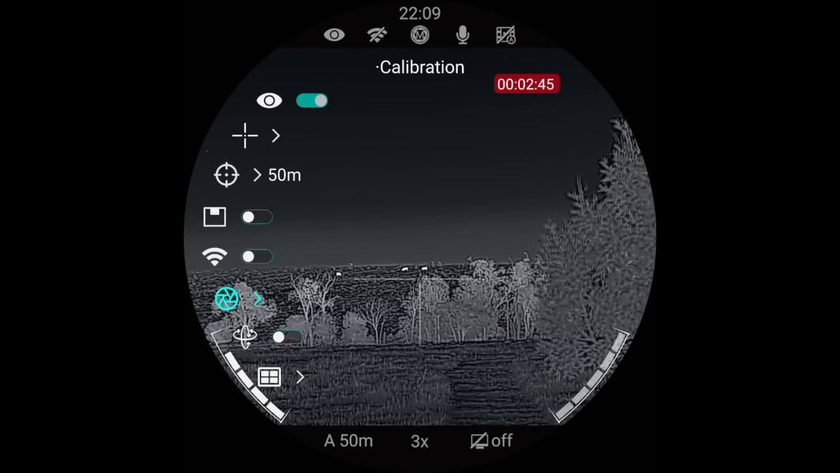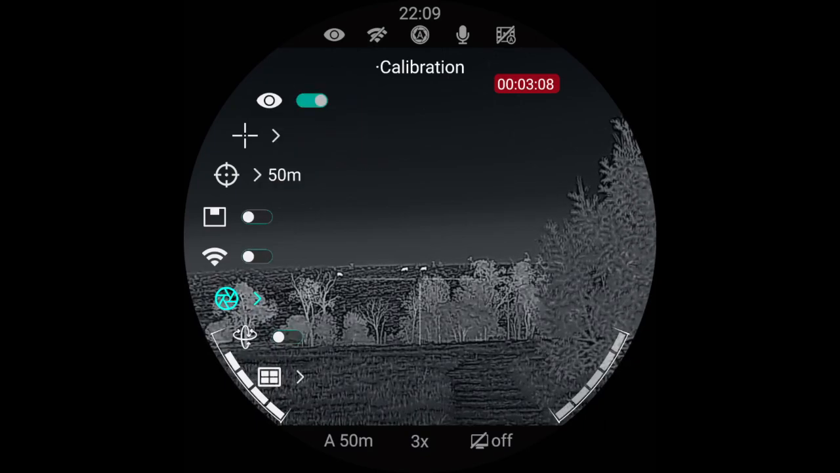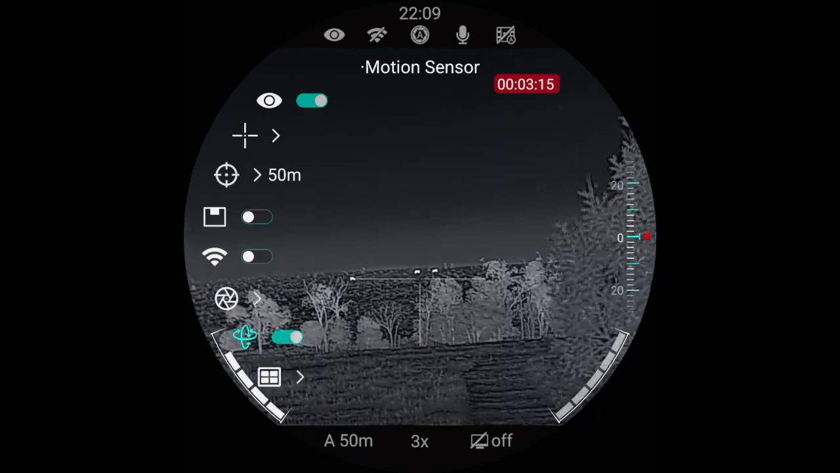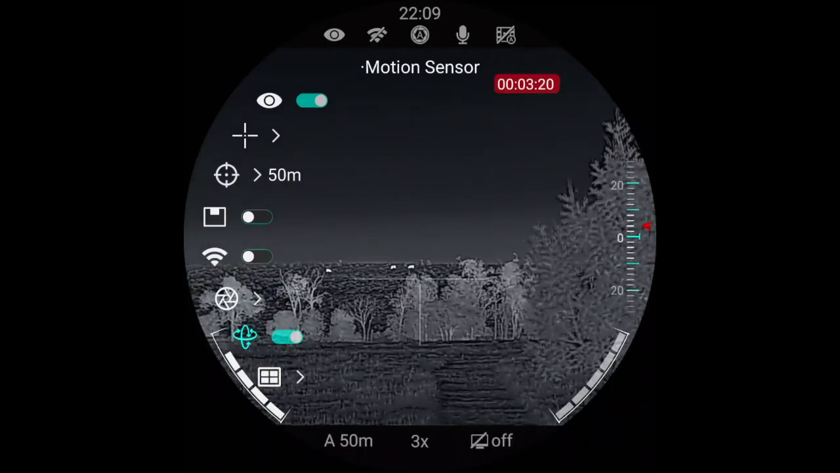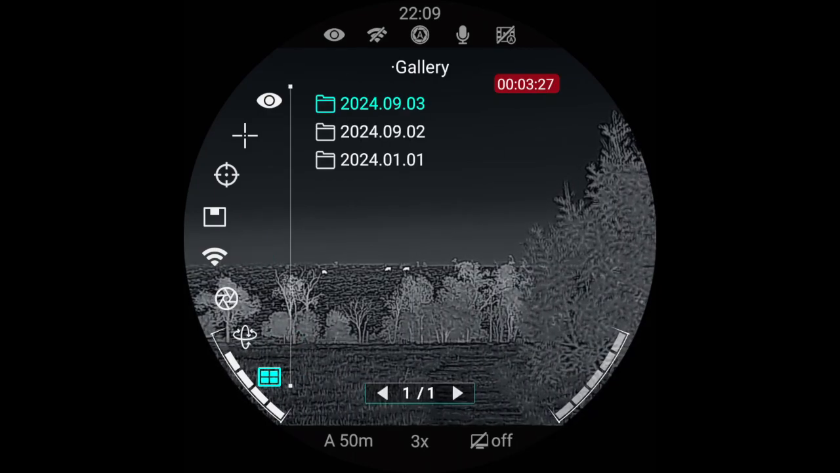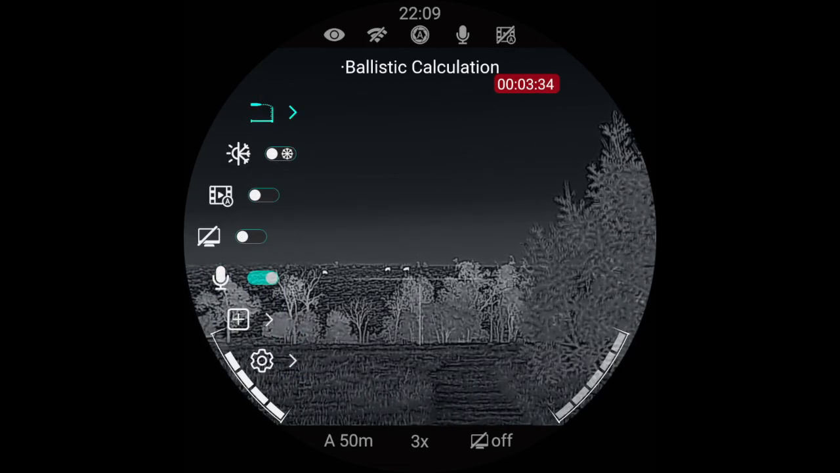Next one's your calibration. So if you go into that, you got your manual or automatic calibration. Want it on automatic calibration. That one's a motion sensor. So it'll tell you if you turn that one on. It tells you your tilt and cant of the scope, if it's calibrated right, but I don't want that on. This one here, you can go into your gallery, so you can go into different files that you saved and view your pictures and videos.